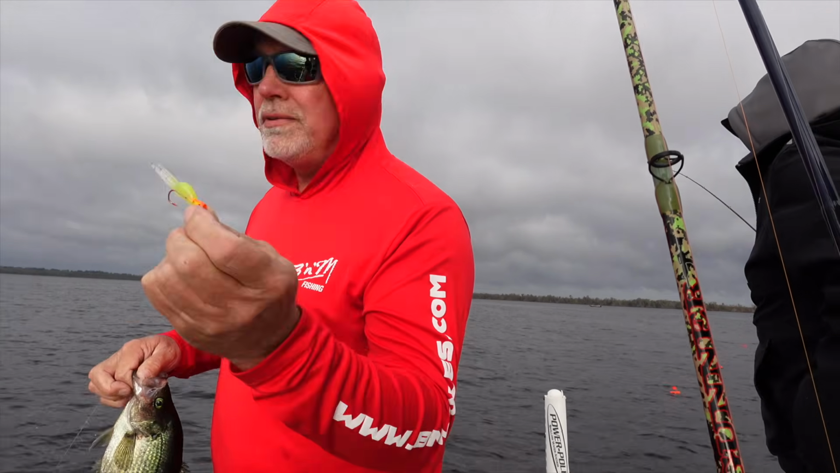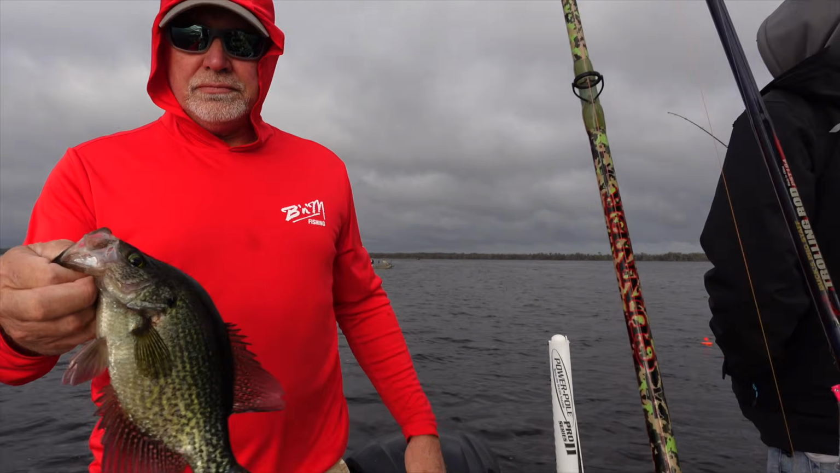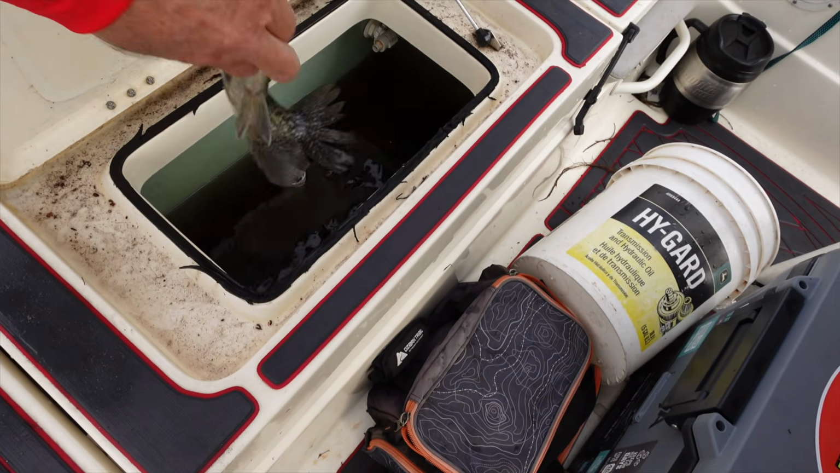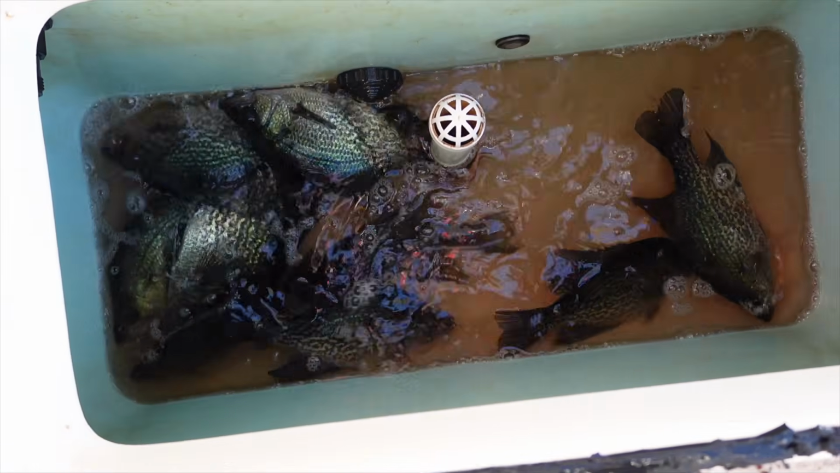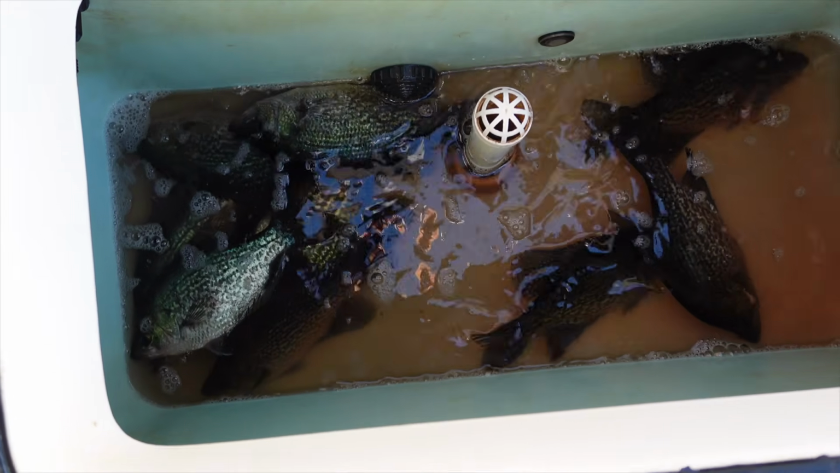It's showing enough in the roof. Hold that one up there. Nice, nice, nice. Tell them how long we've been out here. Total, I'd say an hour. Those are just the keepers.